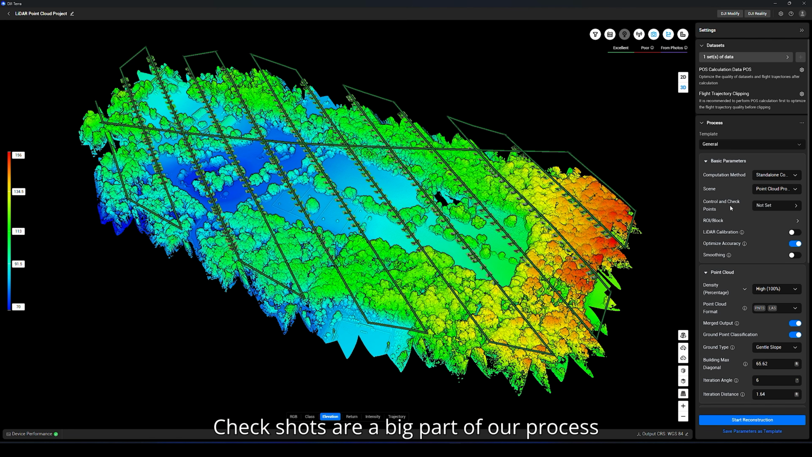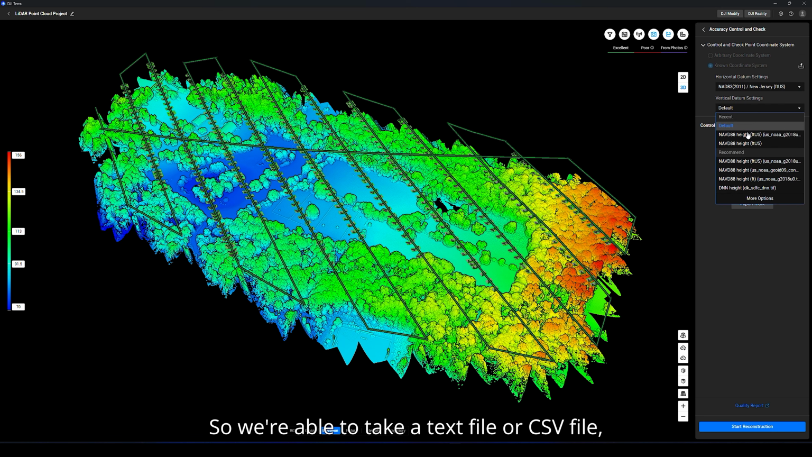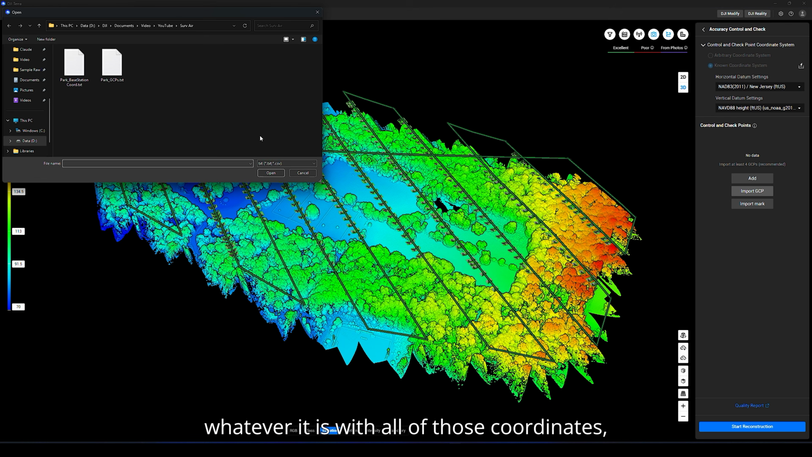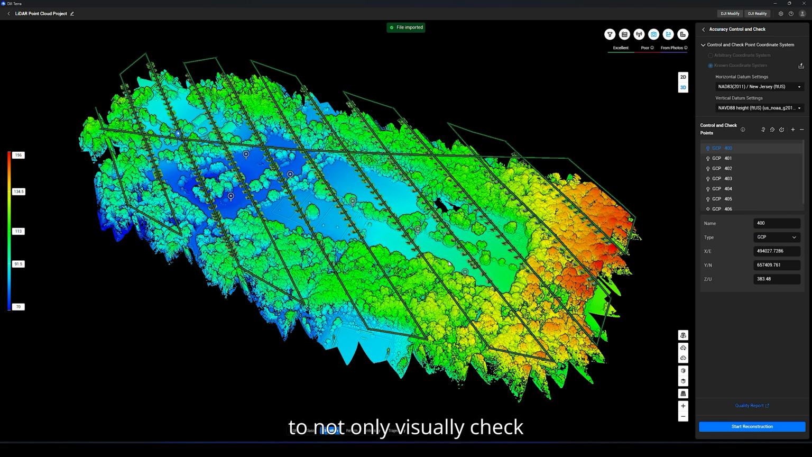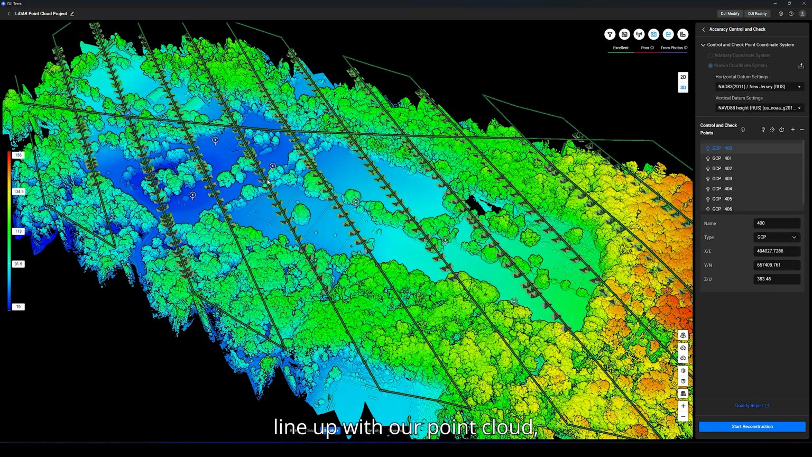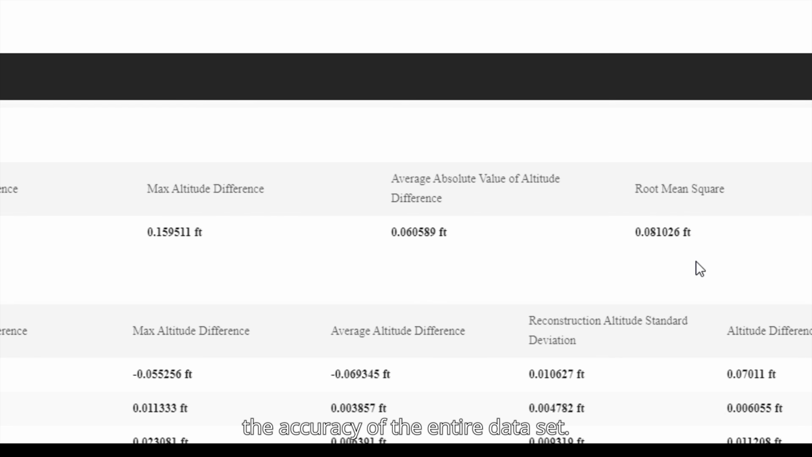Check shots are a big part of our process in verifying and checking the accuracy of all of our data sets. So we're able to take a text file or CSV file, whatever it is, with all of those coordinates, import it into DJI Terra, and use that to not only visually check and see where those points line up with our point cloud, but it also can generate a report that lays out the accuracy of the entire data set.